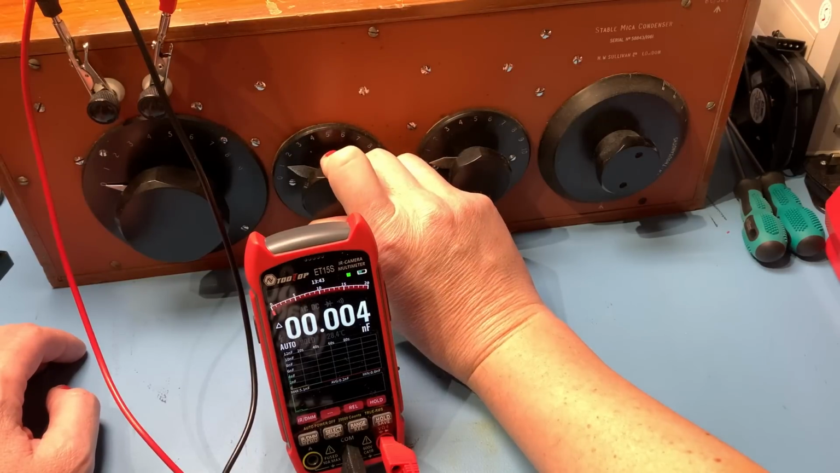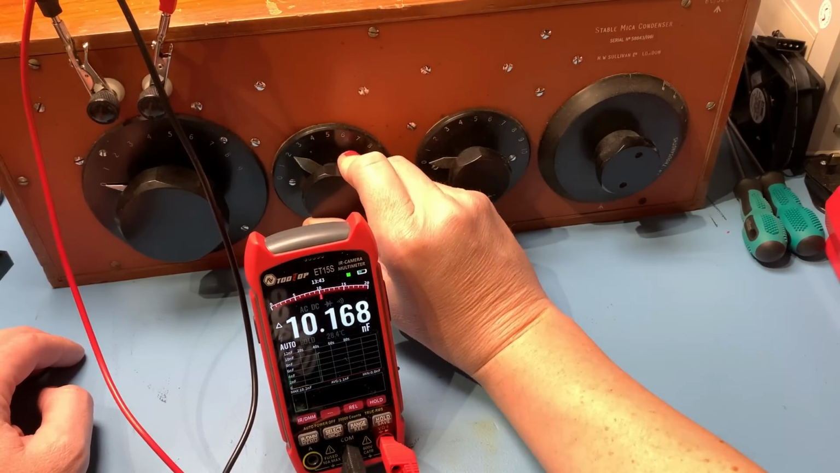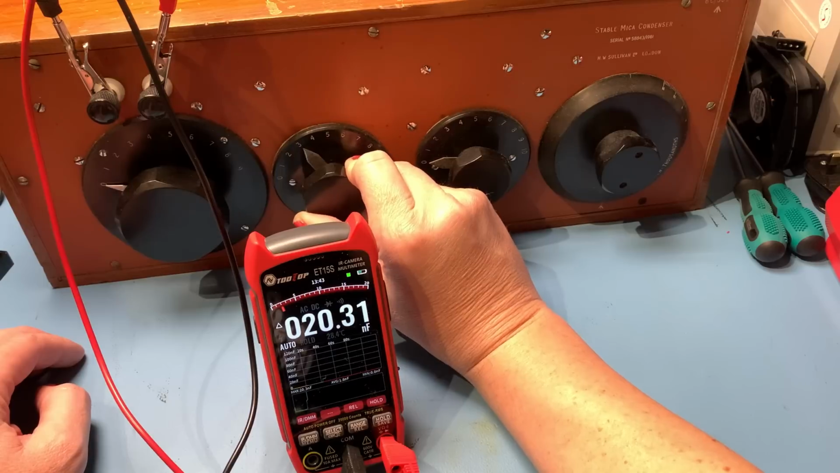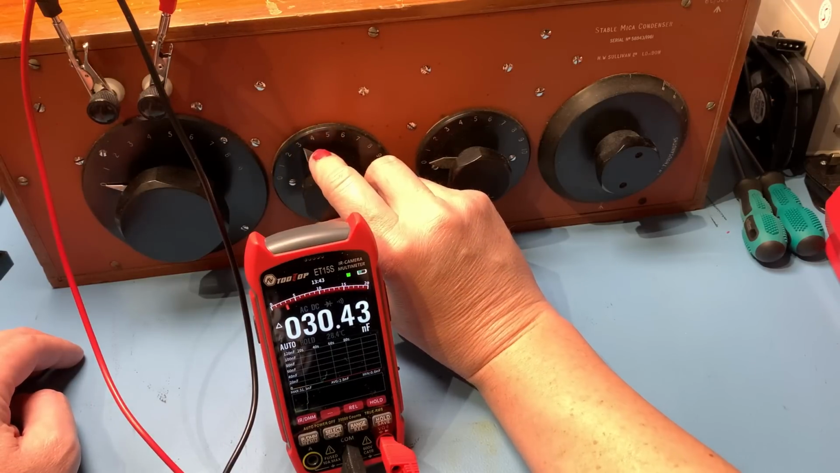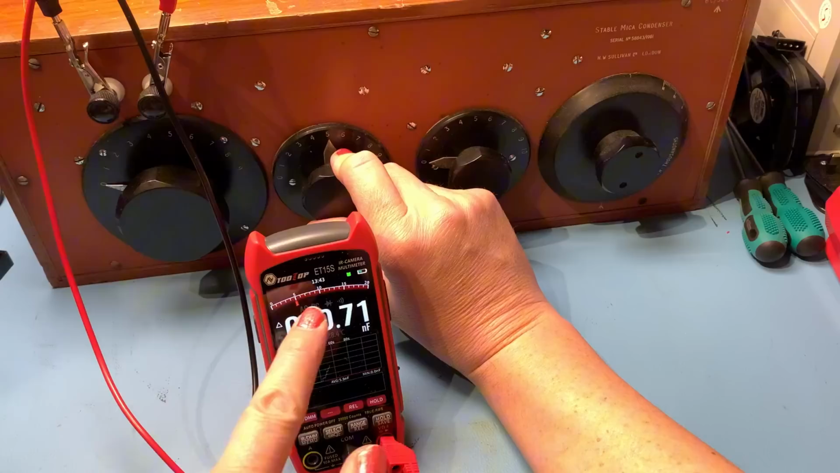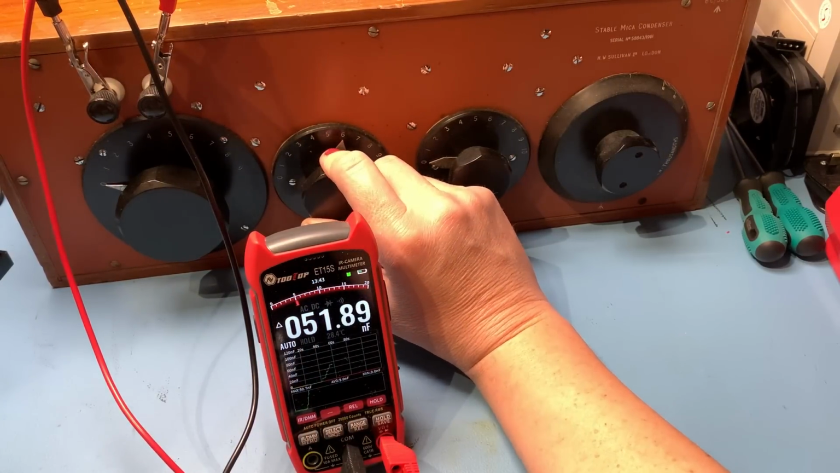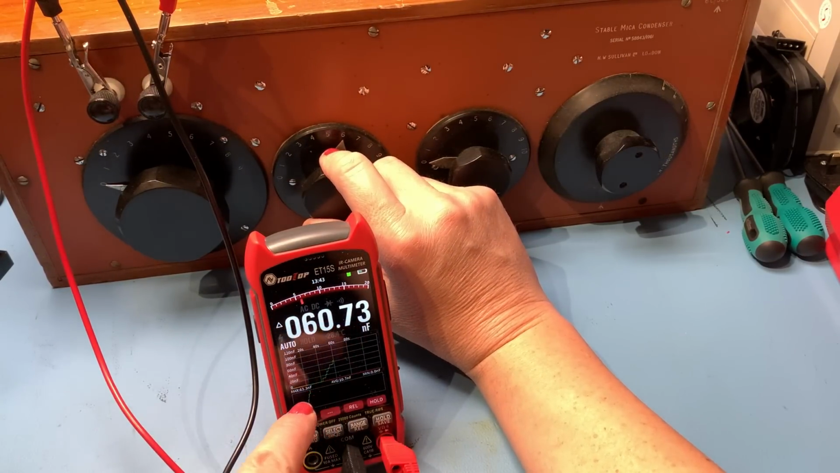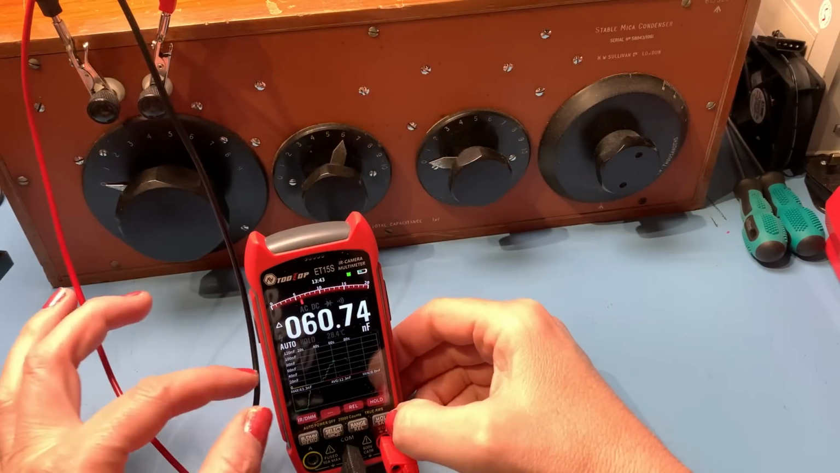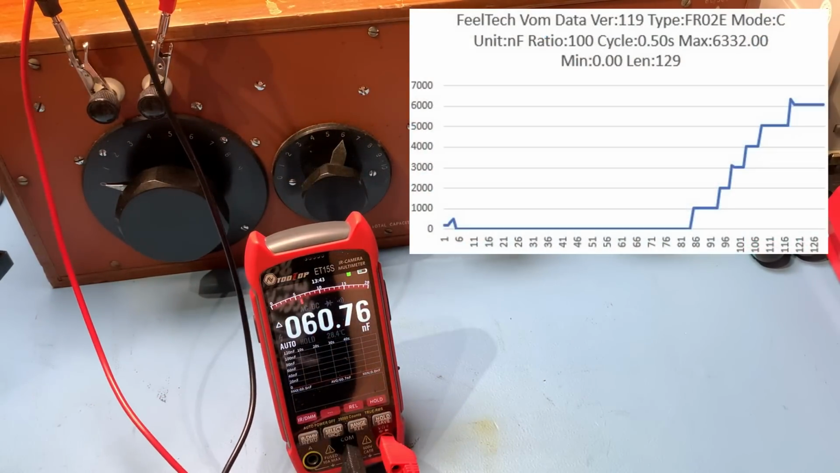All right, so let's go for 10 nanofarads. Okay, it takes a sec to think about it, but it's not bad. I quite like the little needle gauge. That's quite cool. You've got this graph going at the bottom as well, which, if you hold it in to save that waveform, we can take a look at.